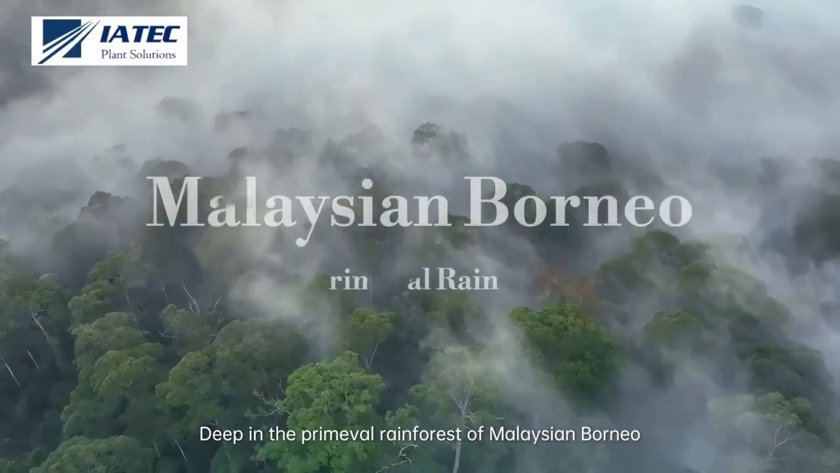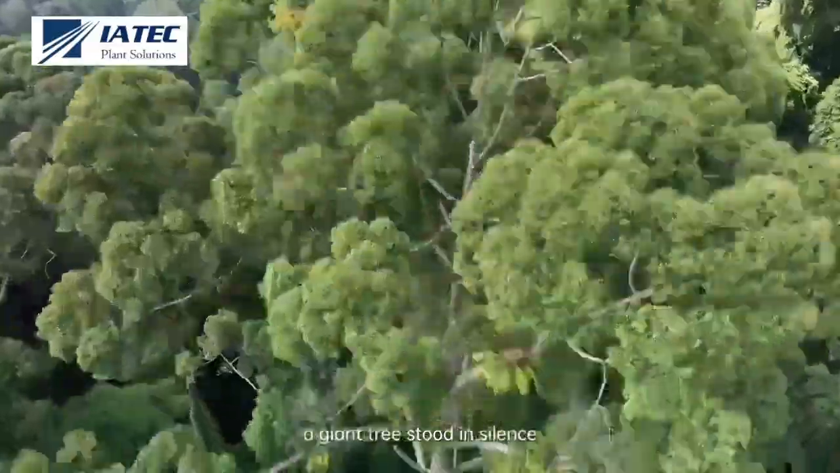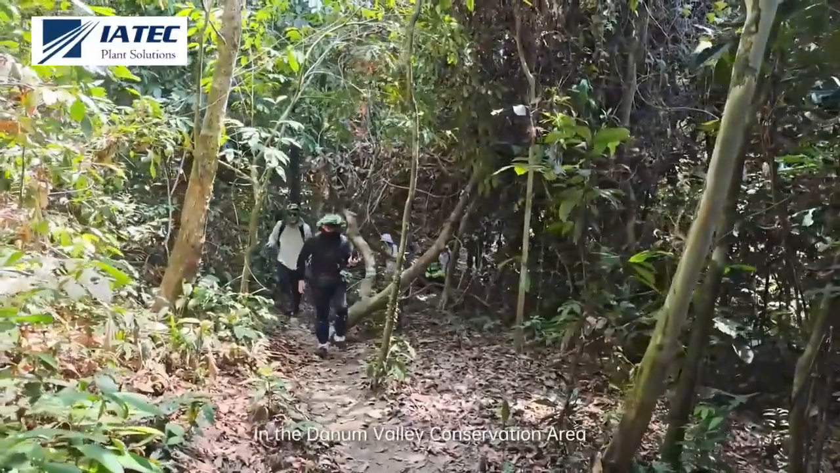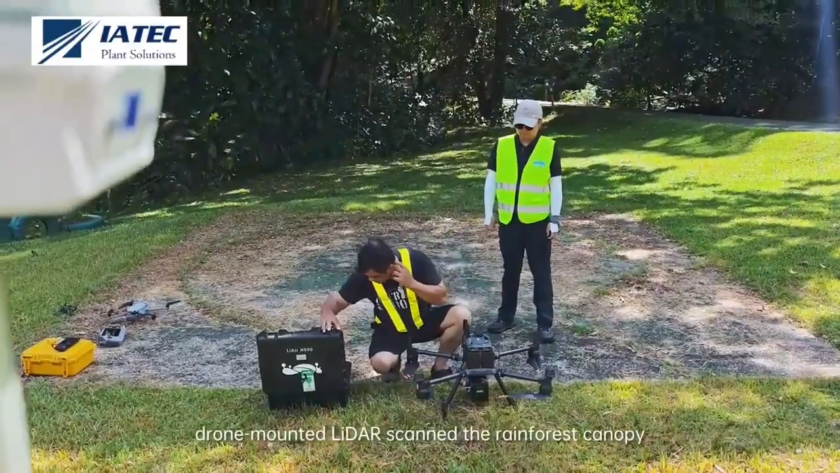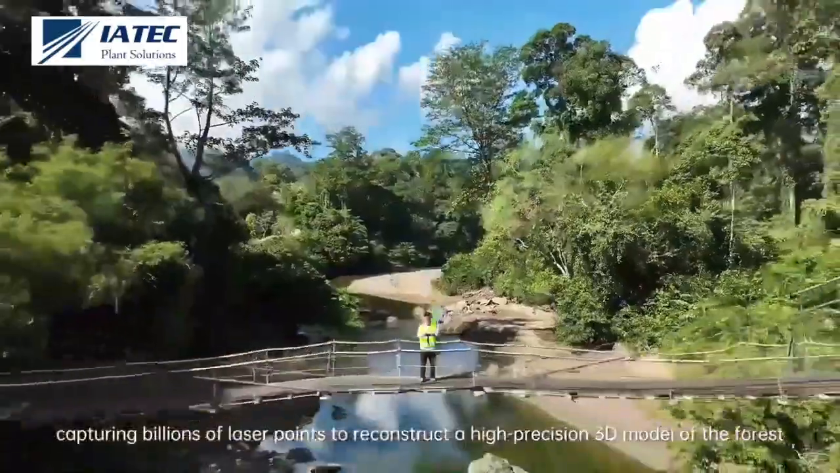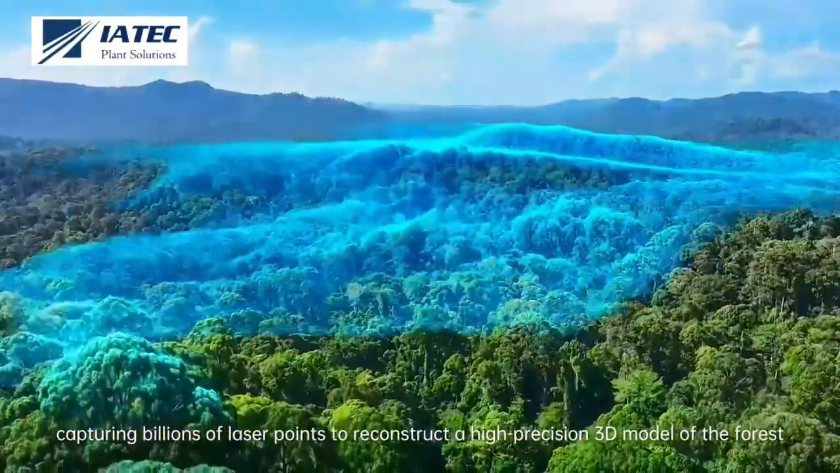Deep in the primeval rainforest of Malaysian Borneo, a giant tree stood in silence, awaiting the moment its true height would be revealed. In the Danum Valley Conservation Area, drone-mounted LiDAR scanned the rainforest canopy, capturing billions of laser points to reconstruct a high-precision 3D model of the forest.